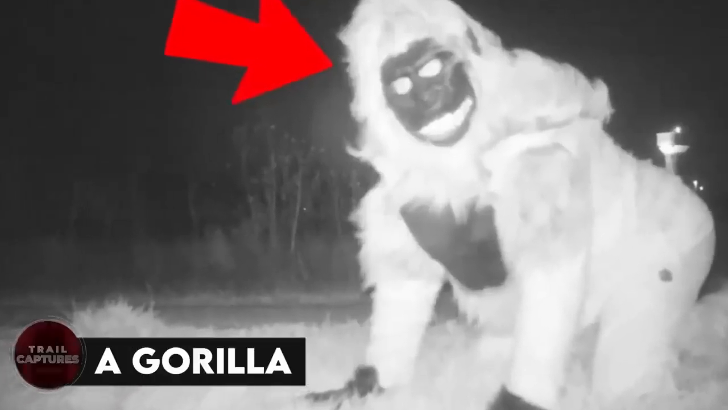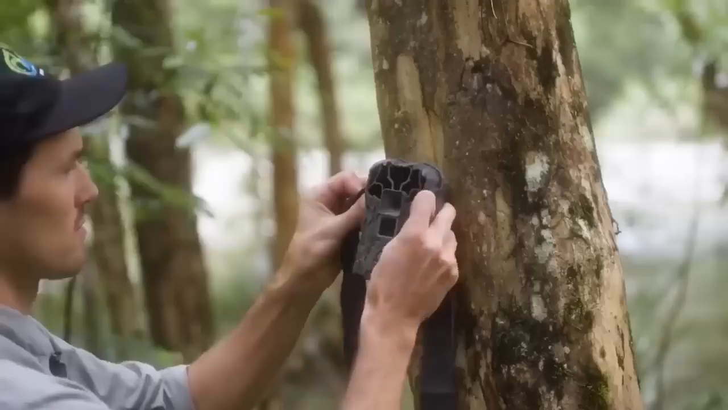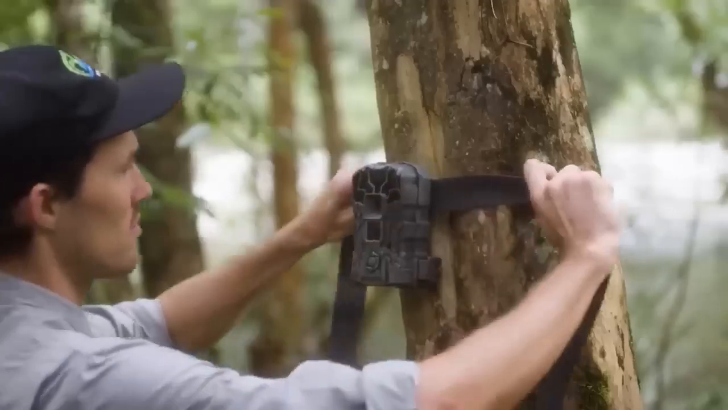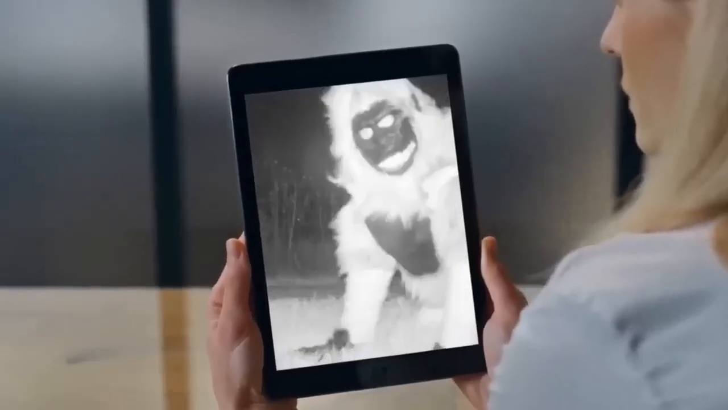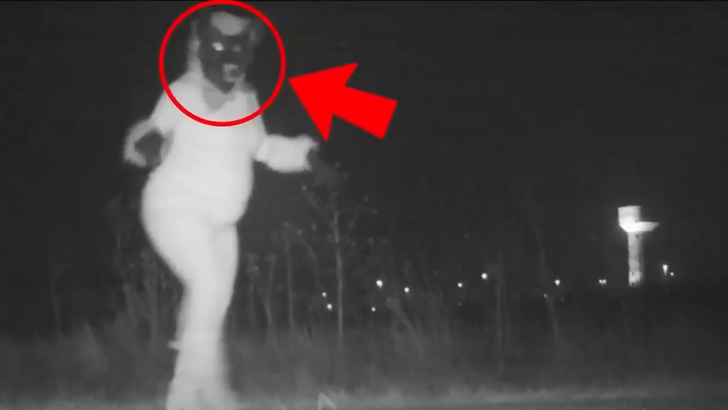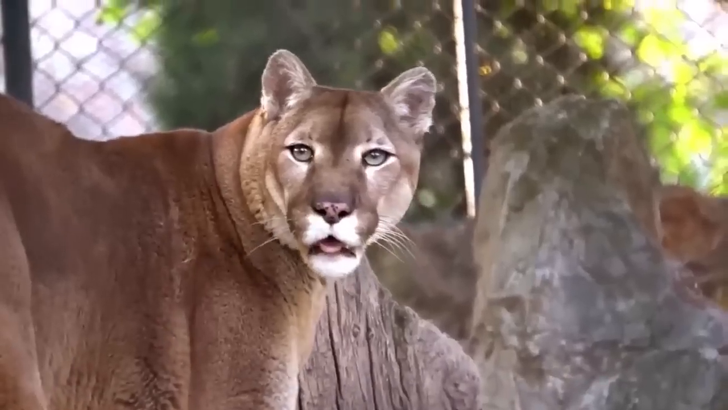A gorilla. Gardner, Kansas is known to have a mountain lion, so some people decided to install 2 trail cameras, and they saw some unexpected weird images. A gorilla engaged in a bloody struggle with a terrifying being. To our surprise, a mysterious entity that appeared to be a human and wolf moved through the area using a walker. The search for the mountain lion took an unexpected turn, entangling it in a strange, wild encounter.